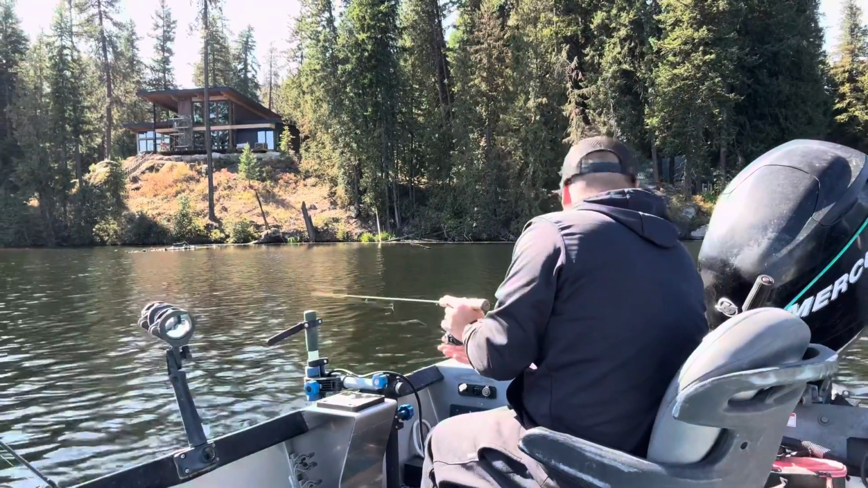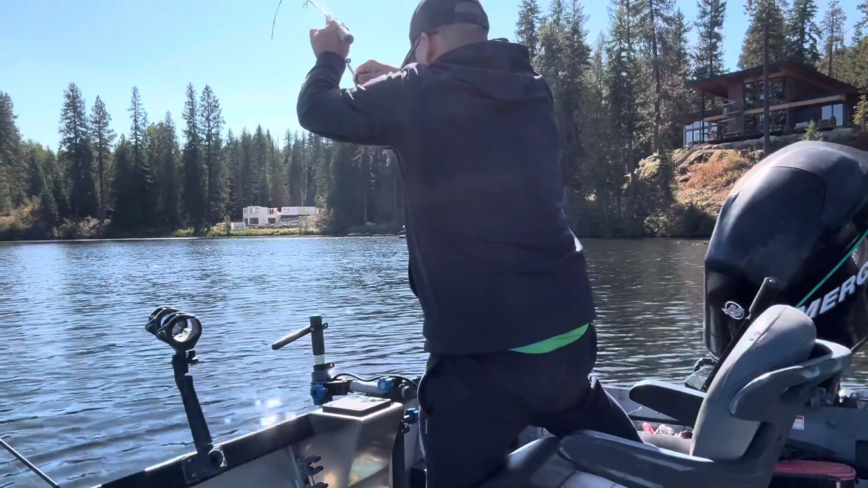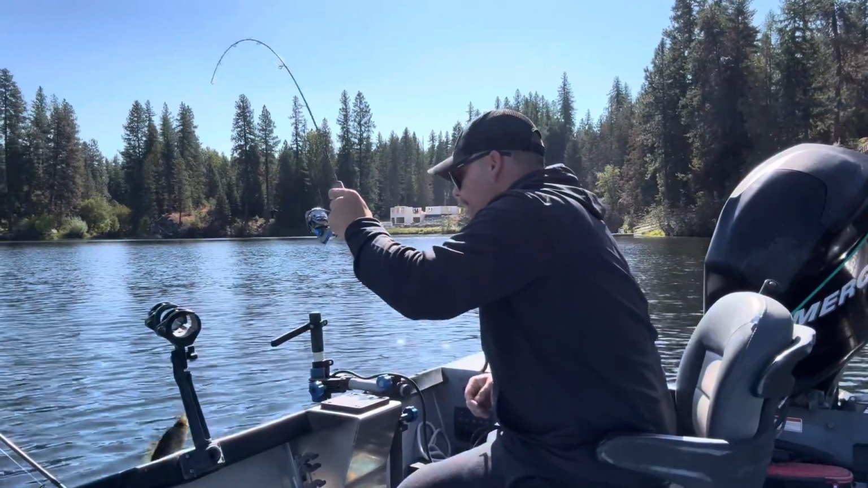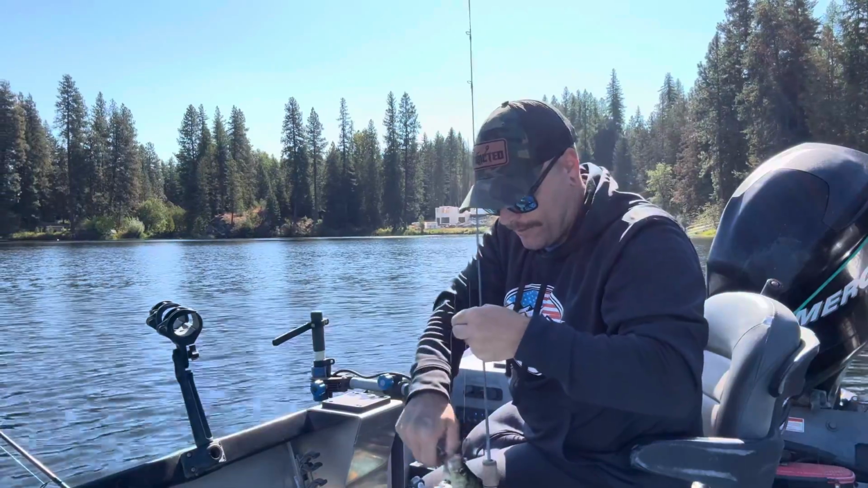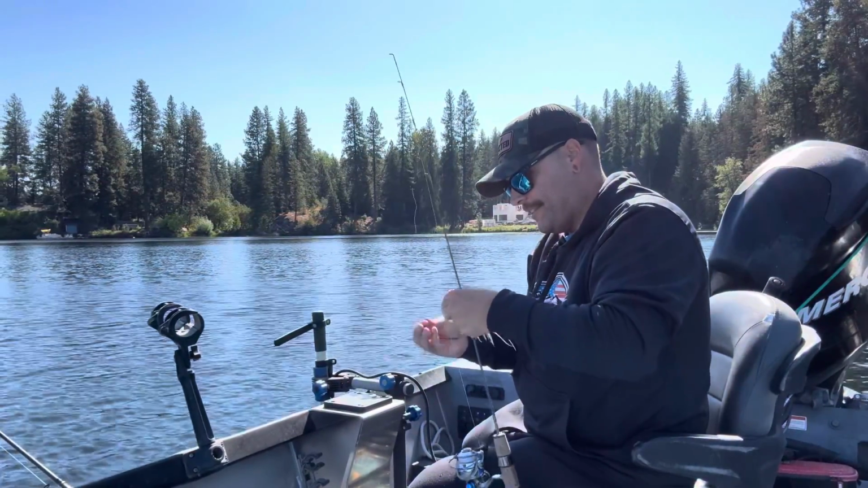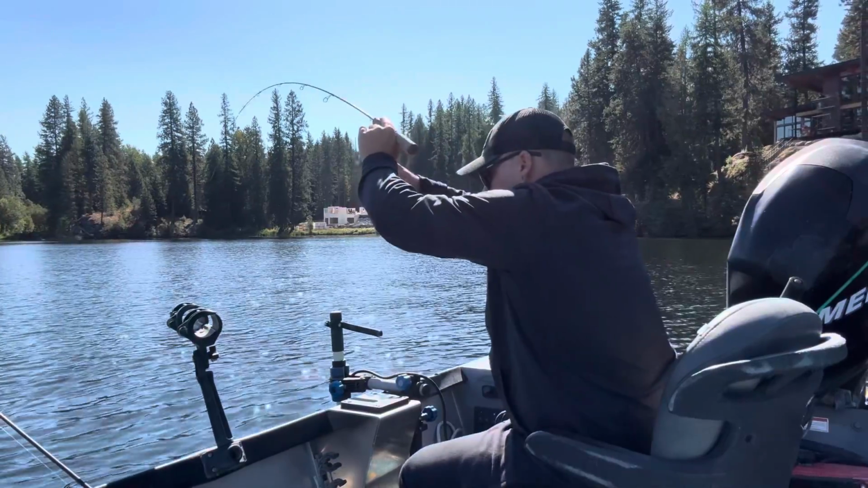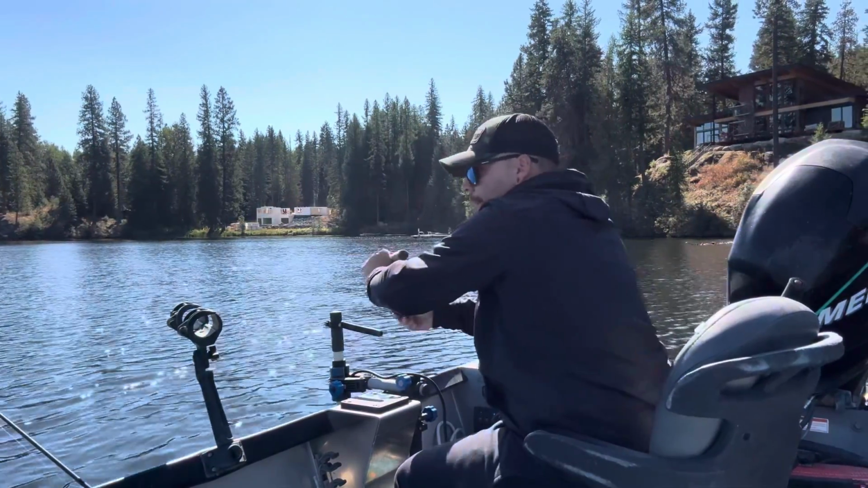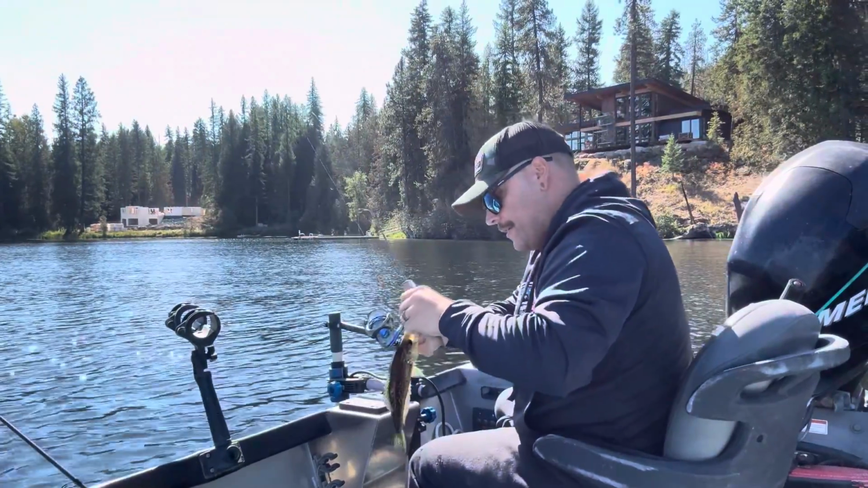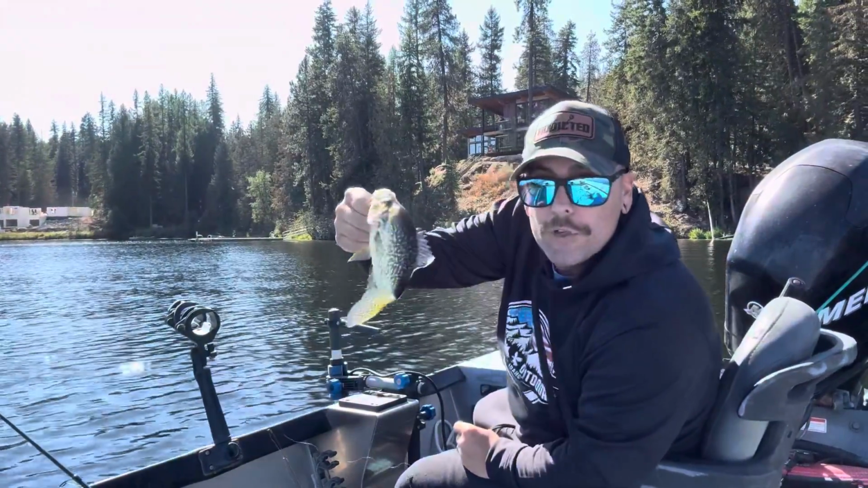They are fired up on this. Fired up on the ice rod. Weird. This is so much fun. Slab City.